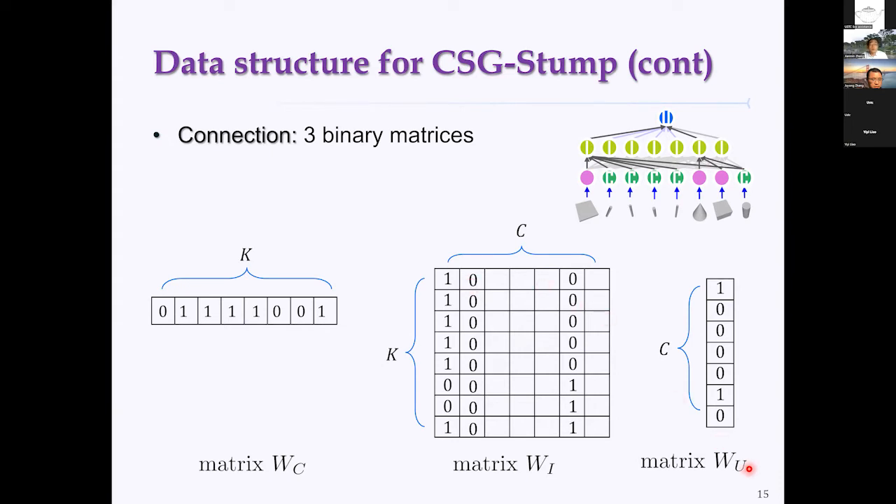The third matrix is WU. WU is for union. The size is c by 1, where c corresponds to the nodes in the second layer, the intersection layer. Similarly, the value 1 represents that the corresponding node is included in the union operation, and 0 represents that the node is not included. So in this way, the CSG-Stump will store the primitive objects in terms of the intrinsic and extrinsic parameter values, and three binary matrices.